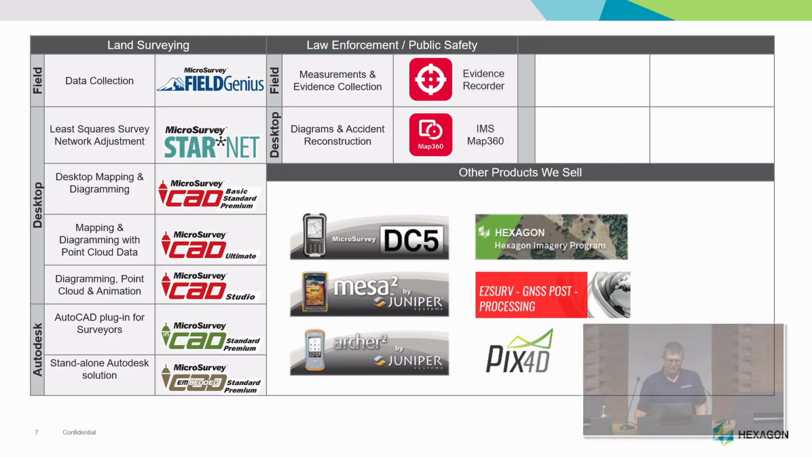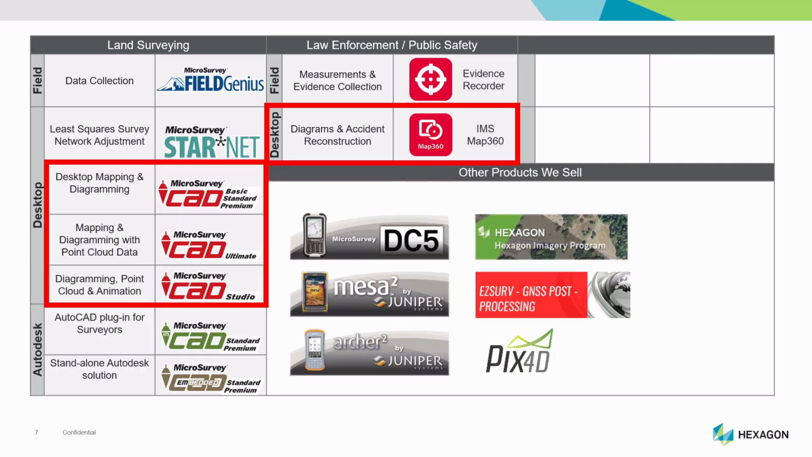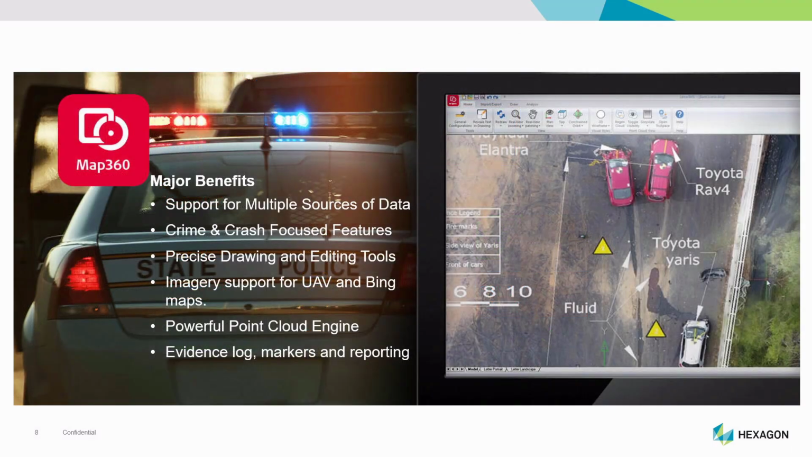This is a grid of our different products that we have. Red ones here represent the IntelliCAD based software. MicroSurvey CAD is for our survey market, IMS Map 360 for the forensic market, and today I'll be focusing on this one. Map 360 is an important software for our clients.